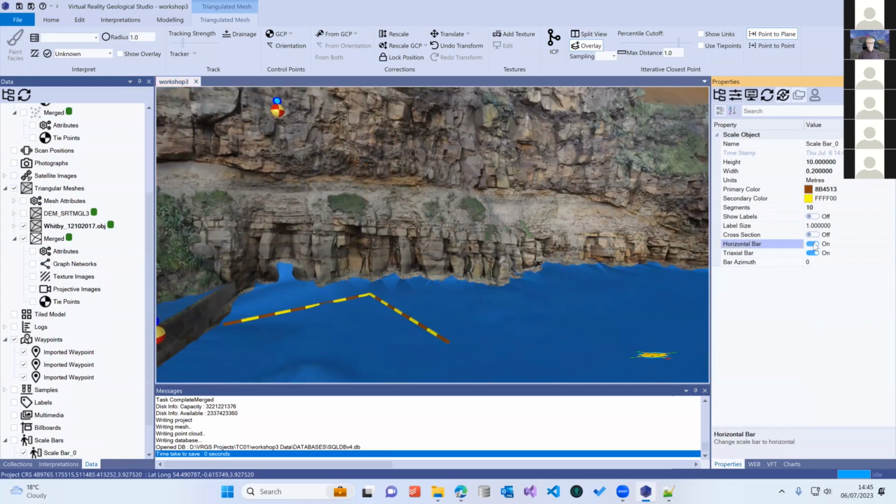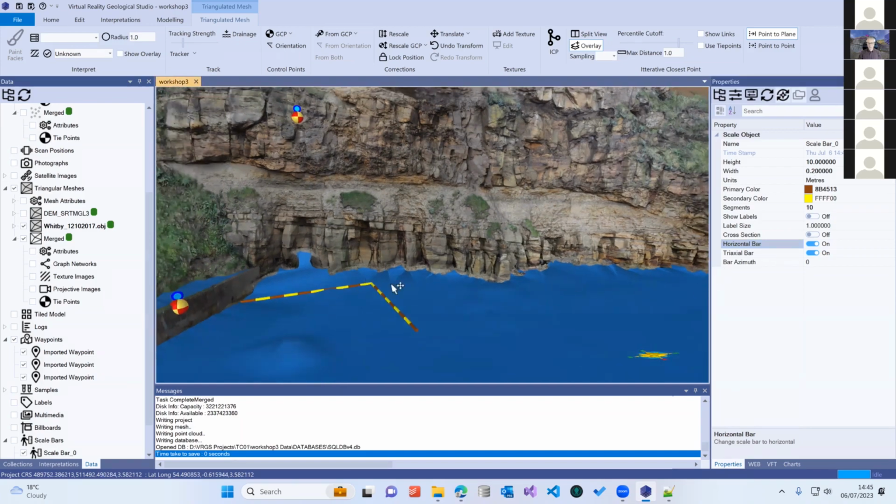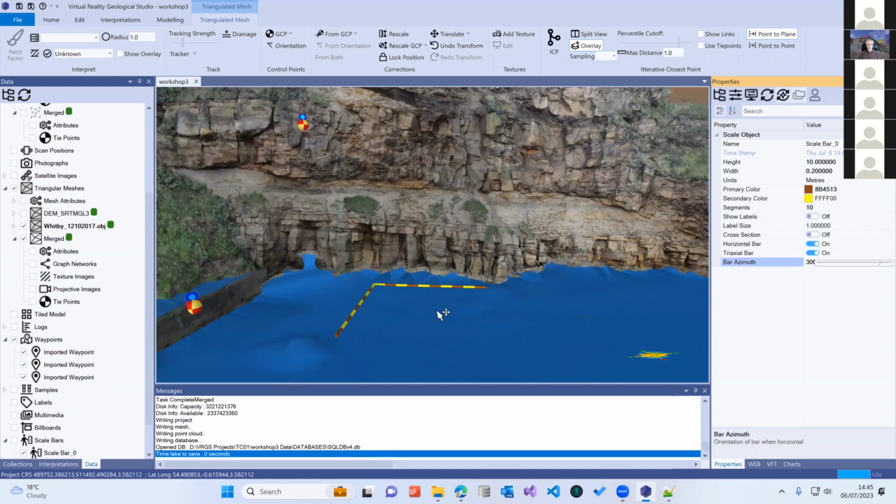If you switch on horizontal and the triaxial is on as well, you just get the two axes. And then if you're working with a triaxial bar or a horizontal bar like this, you can also change the direction that the bar is oriented. So that gives you a very good way of being able to put decent scales onto your models.